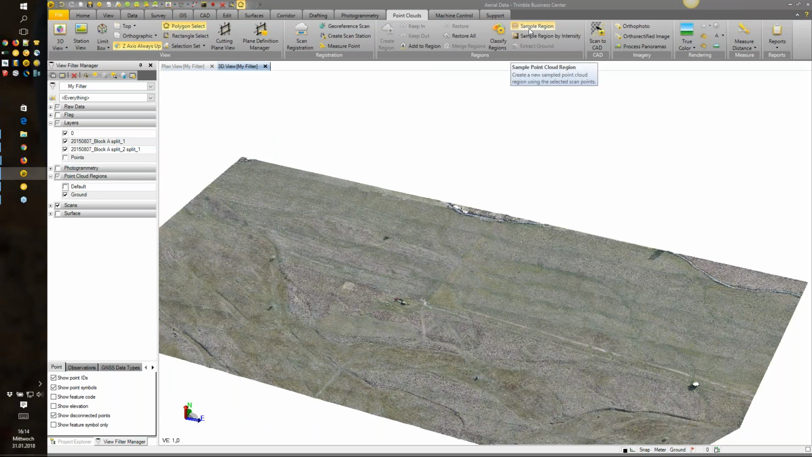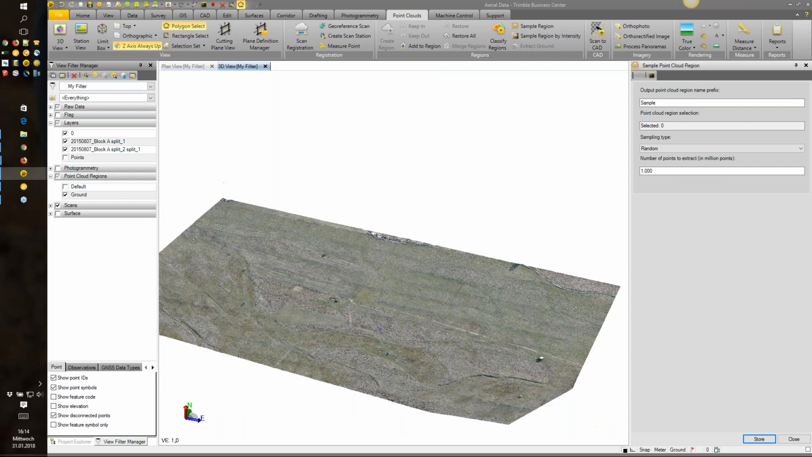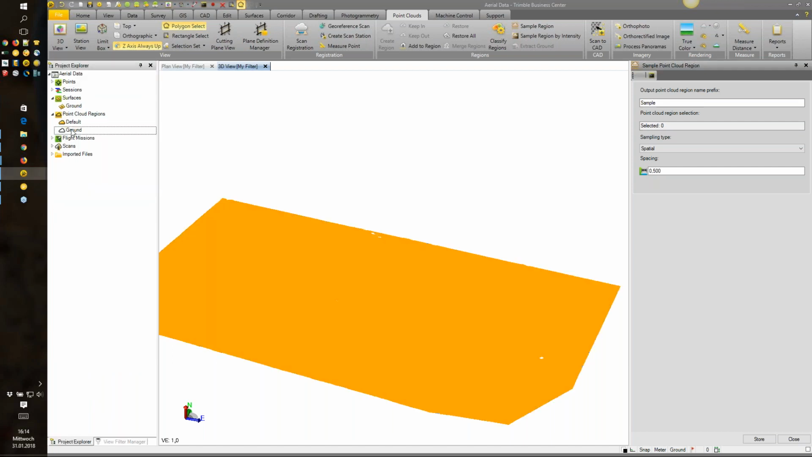Another step what we have is, for example, sample regions. So in that case, if we want to sample this kind of point cloud a little bit more, for example, if you say every half a meter, we can just go there, select a point cloud in the project explorer, for example, ground, and then hit store, and then RealWorks will only store every half a meter a point. So this will actually sample the point cloud. So in the beginning, we had 16 million points. So after this sampling process, it would be less than that.